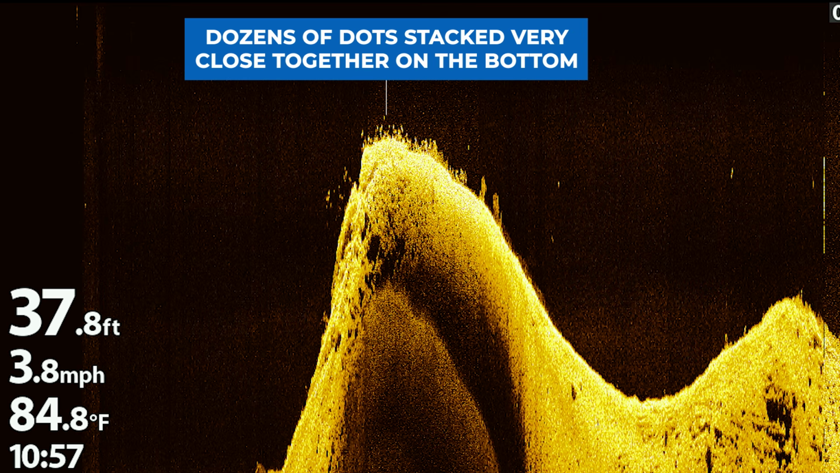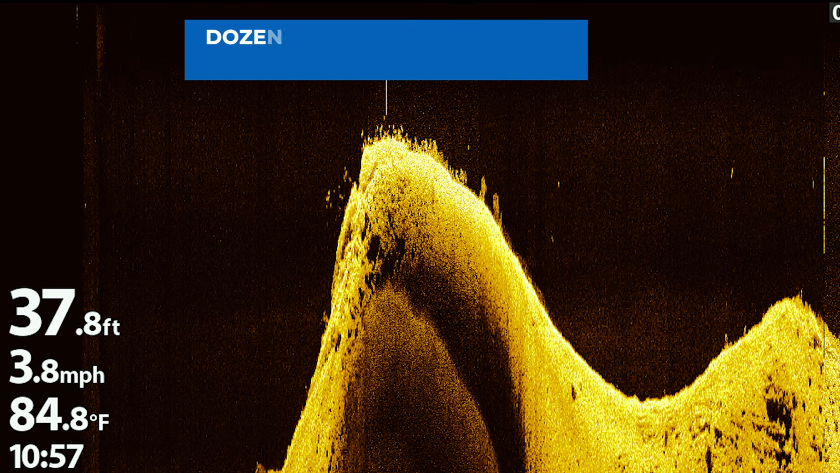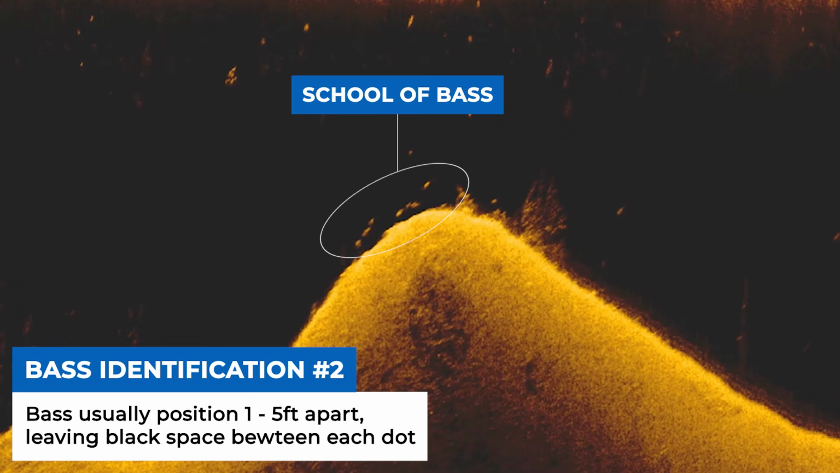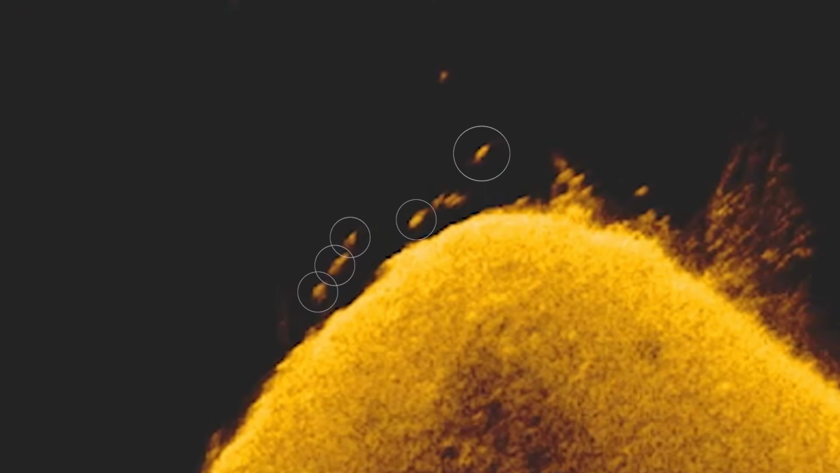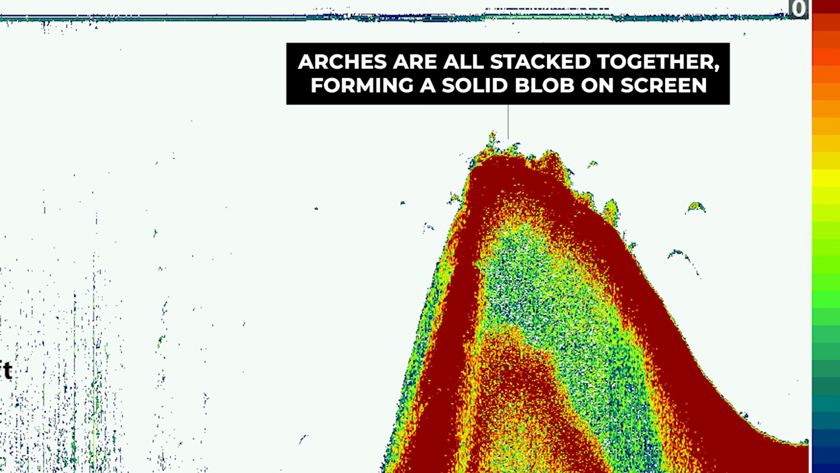In this situation, you can barely differentiate one dot from another because they're so tightly packed together. In general, bass like to be schooled together in a relatively tight grouping, but they don't like to be on top of each other. Usually, they prefer to be maybe a foot to 3 feet apart. This means you should be able to see some black space between each of the dots on the down imaging view. If we take a look at 2D sonar, you can also see that you can barely differentiate one arch from another on all of these points because the fish are just stacked so tight together.